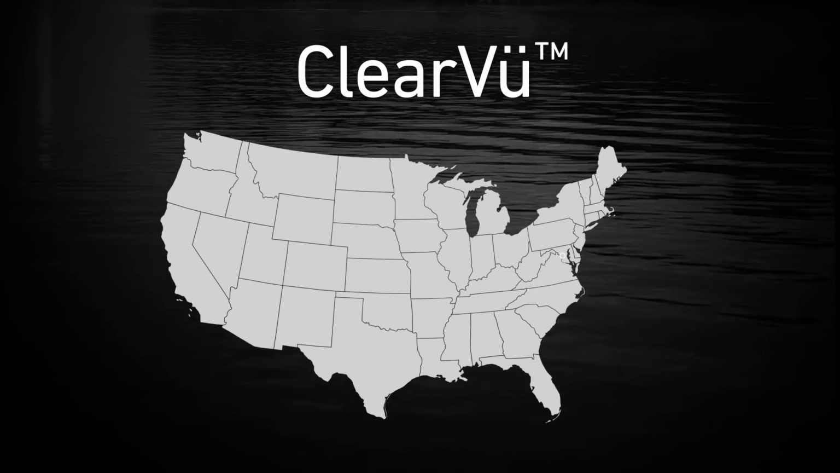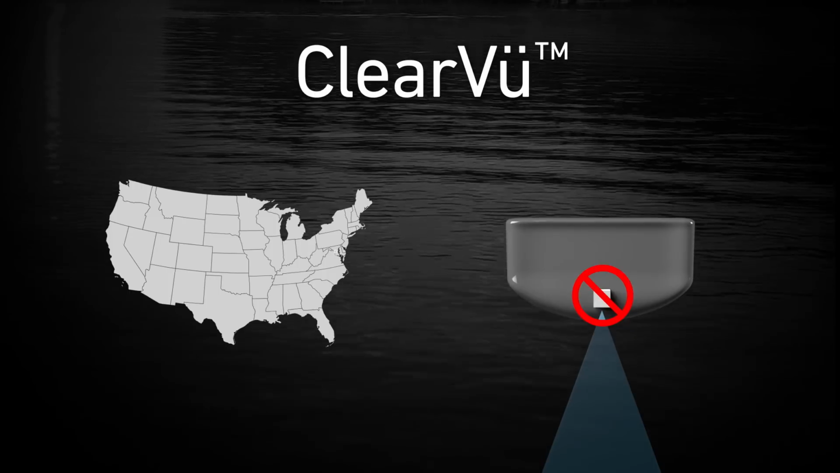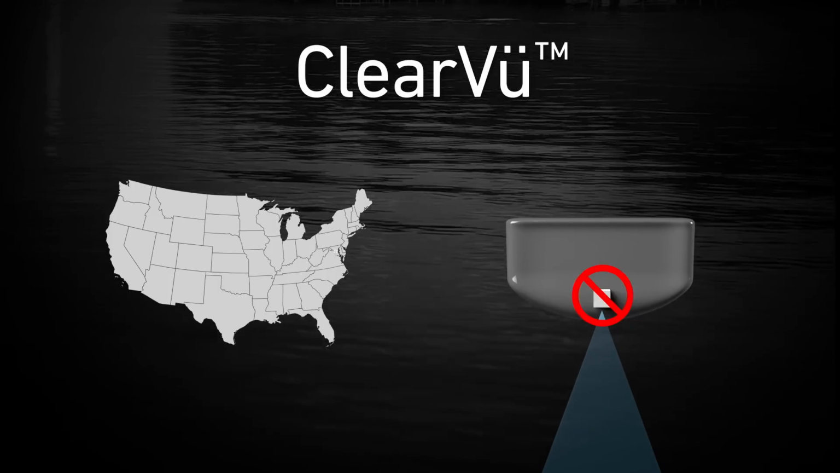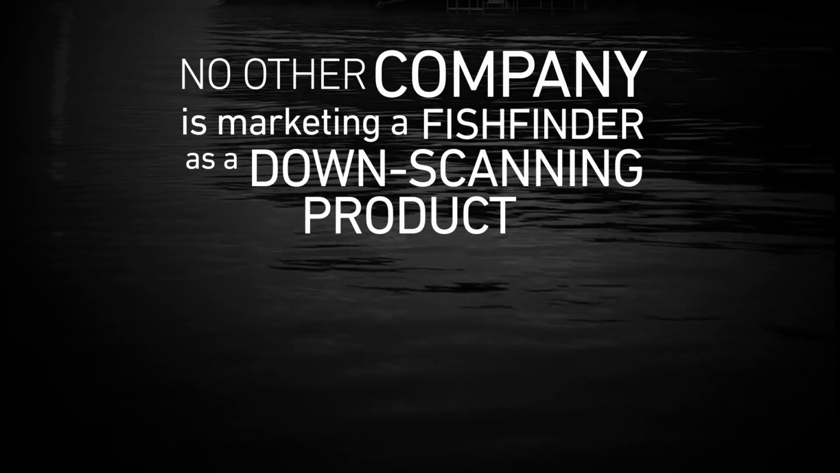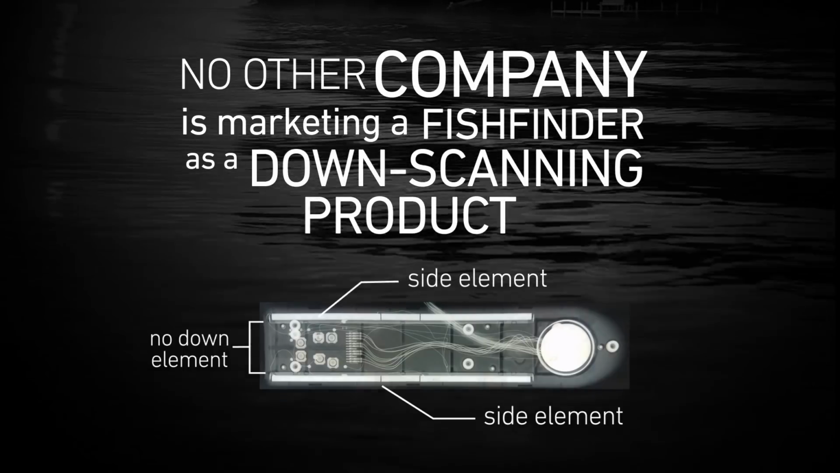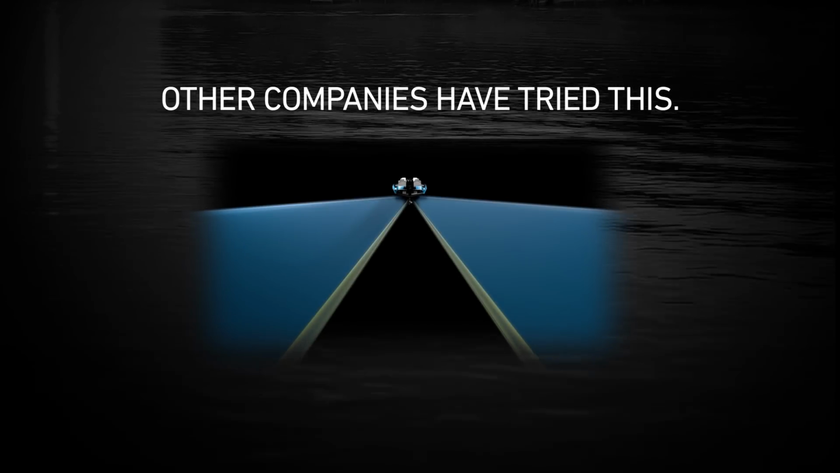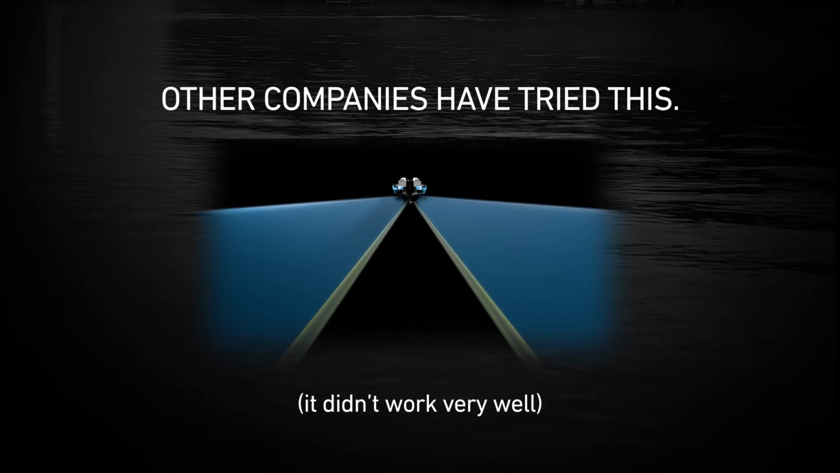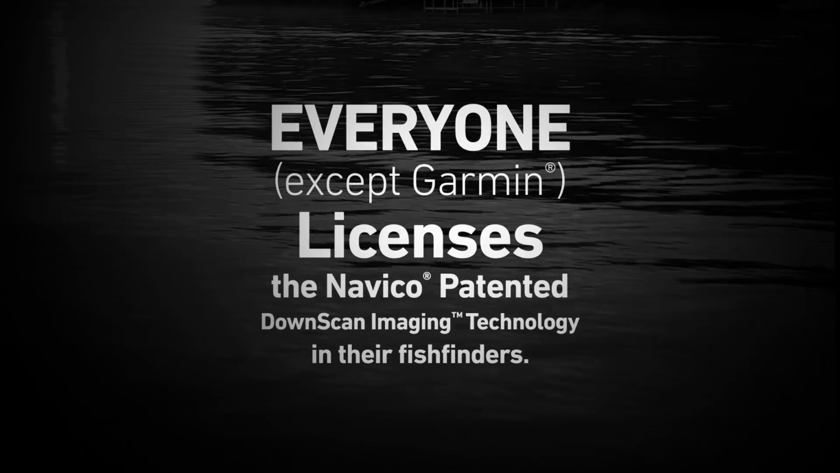Today, Garmin has introduced ClearView, and in the US, ClearView is being distributed without a down-facing transducer element. No other company is marketing a fish finder as a down-scanning product when it doesn't have an actual down-scanning element in the transducer. That's because other major marine electronics manufacturers found that method didn't work and have since licensed our downscan imaging technology to include in their products.